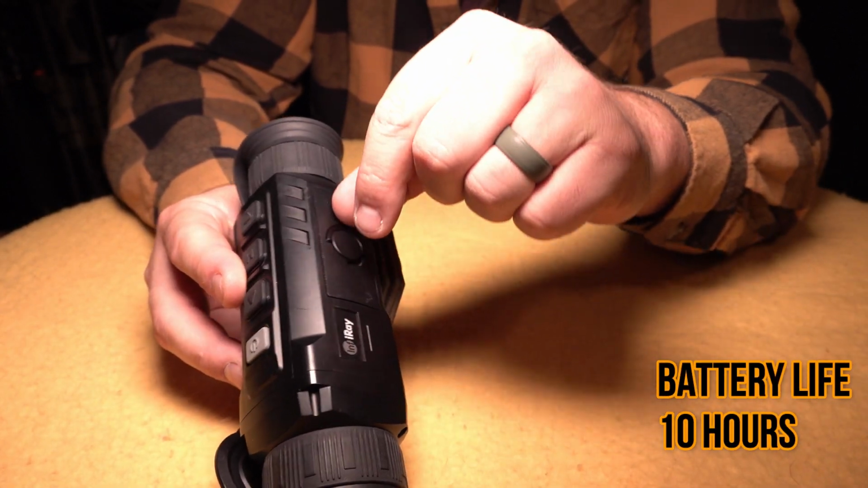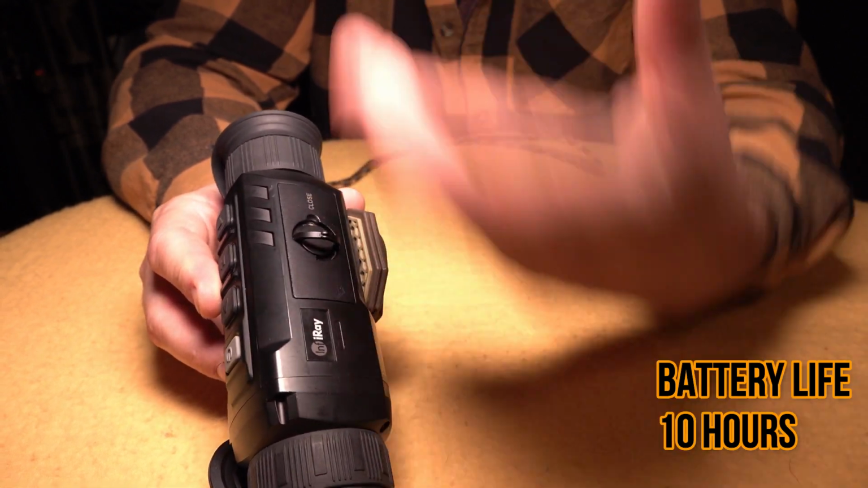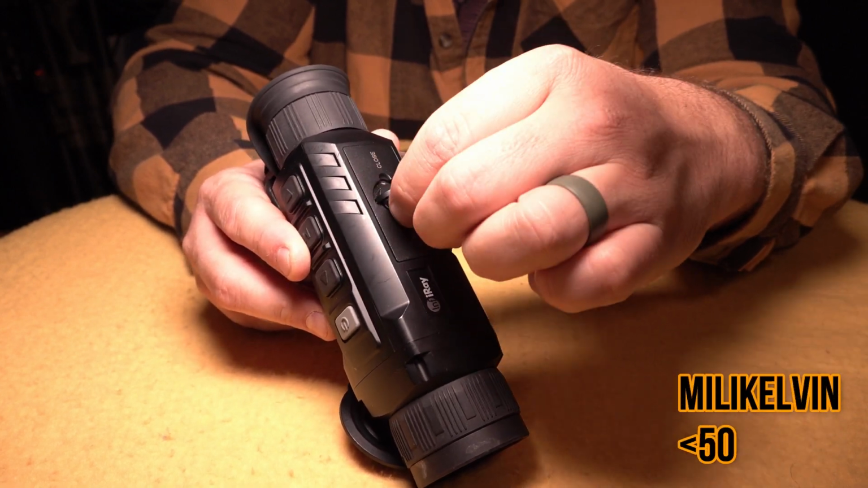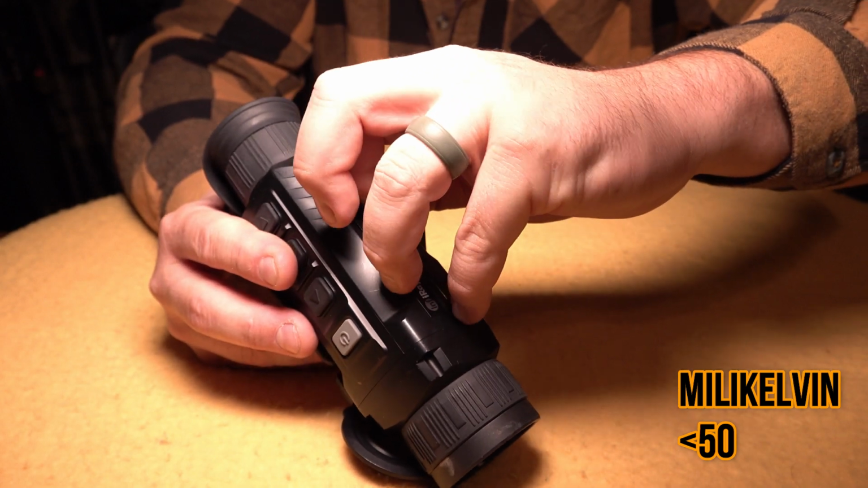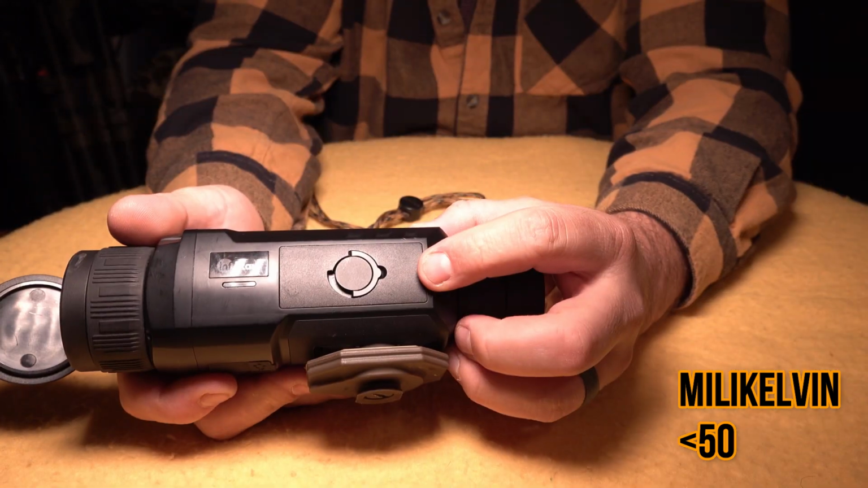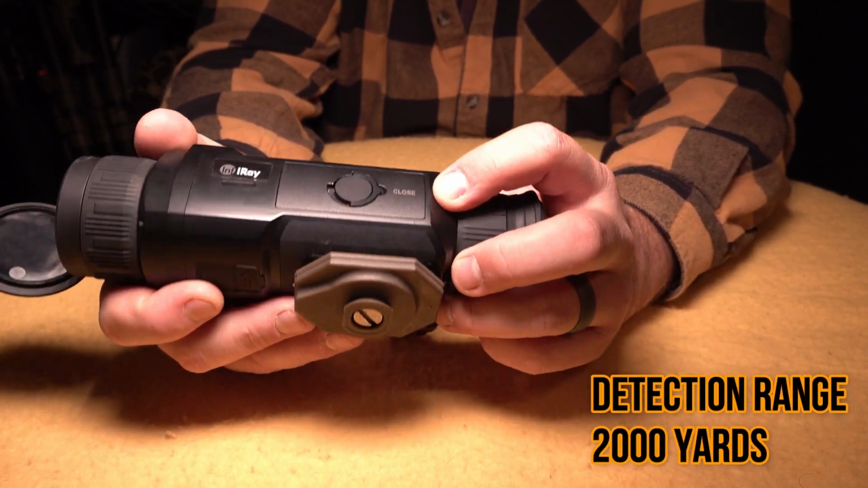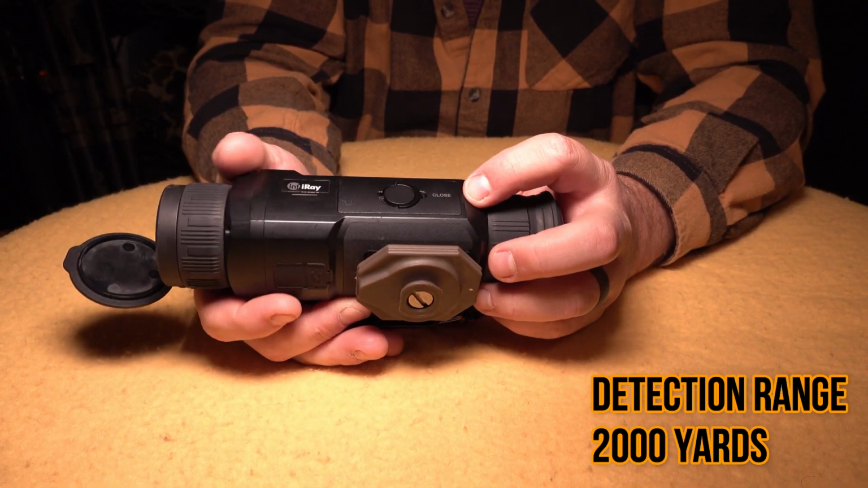I really do like how you have to go through a couple of steps to get that battery out, but it's not hard. Obviously, you flip up that lever that I just flipped up, then you twist it. There's only one way that you can actually twist, and then you pull it out. And this battery is listed to last 10 hours, which is an amazing amount of hours compared to what other thermal scanners are using.